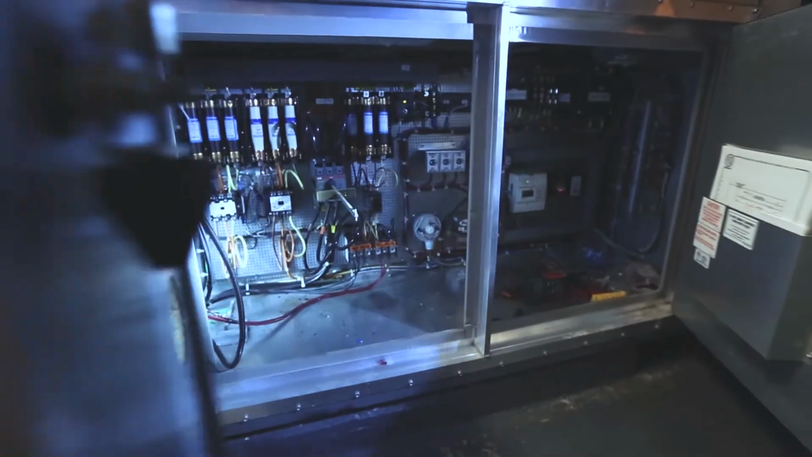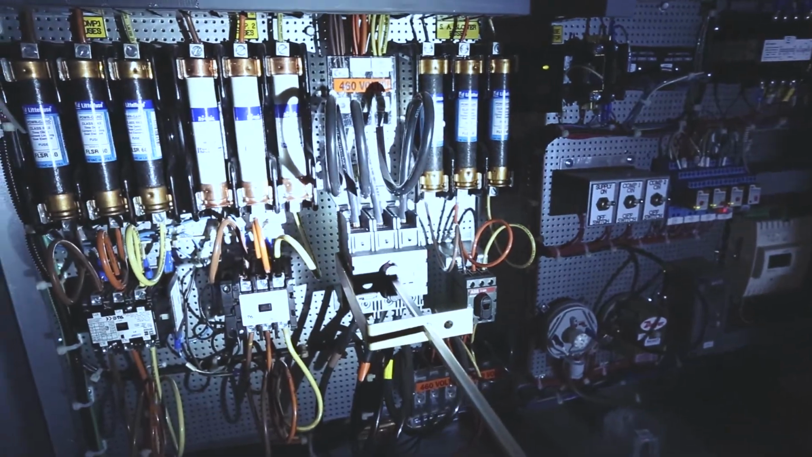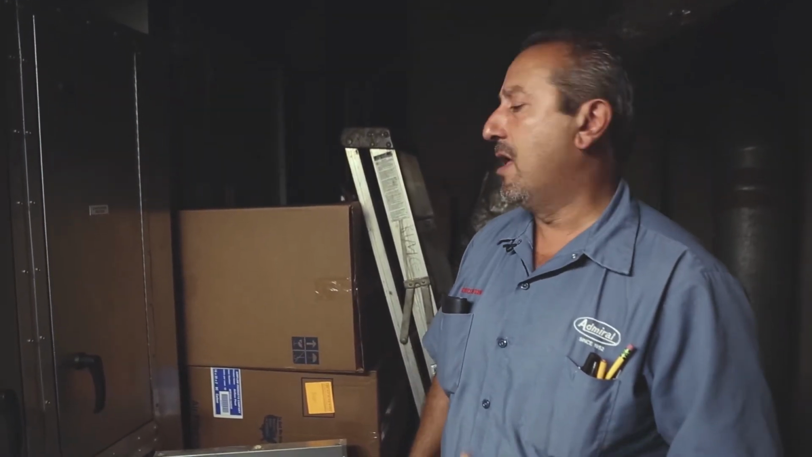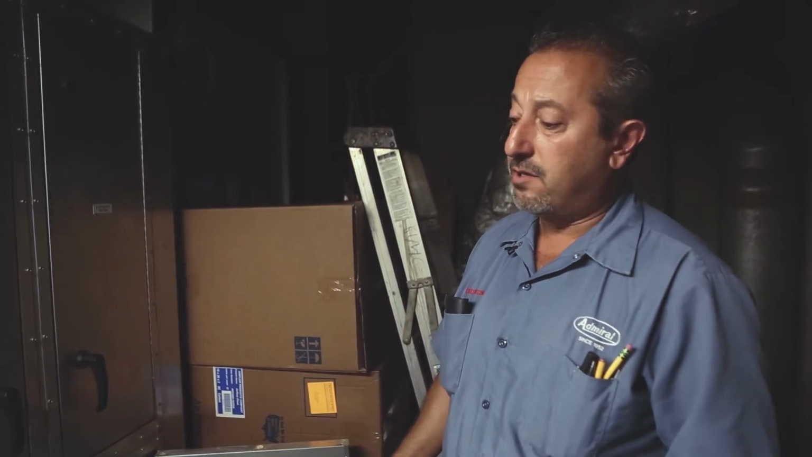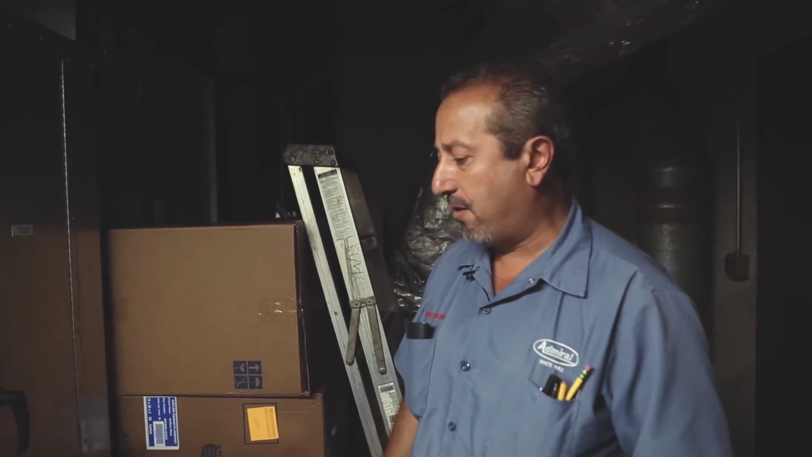So tell us what we're looking at. Here we have an AC unit that's water cooled. Basically I want to scan the electrical system and see if I have any issues, so I could tell the customer beforehand. There's two ways to do it. You could wait till the wire barbecues, or you could be proactive and take care of business before the catastrophe. That's kind of what I'm looking for usually.